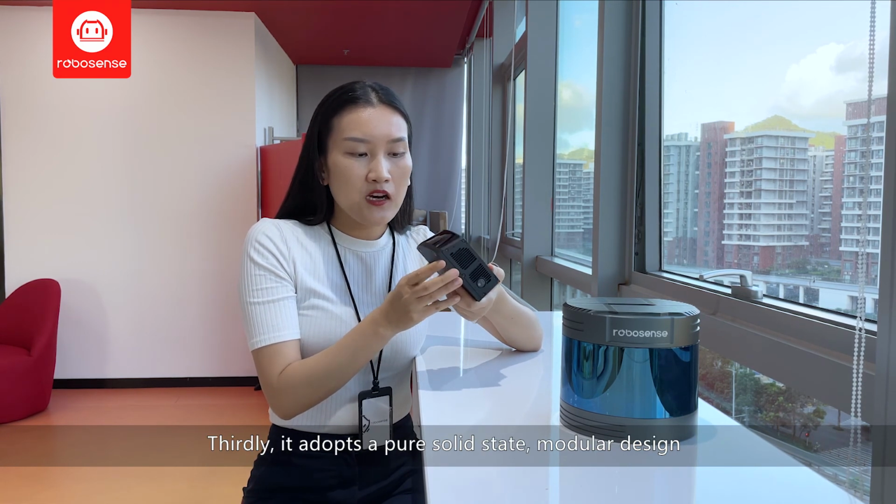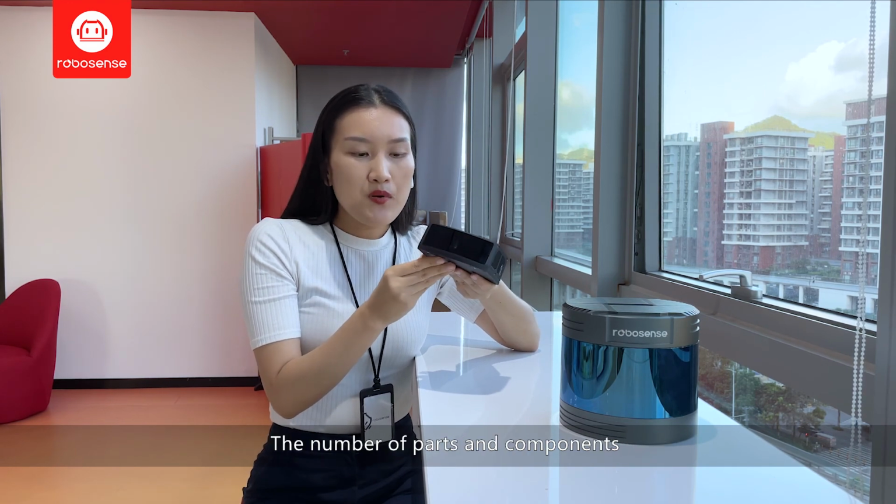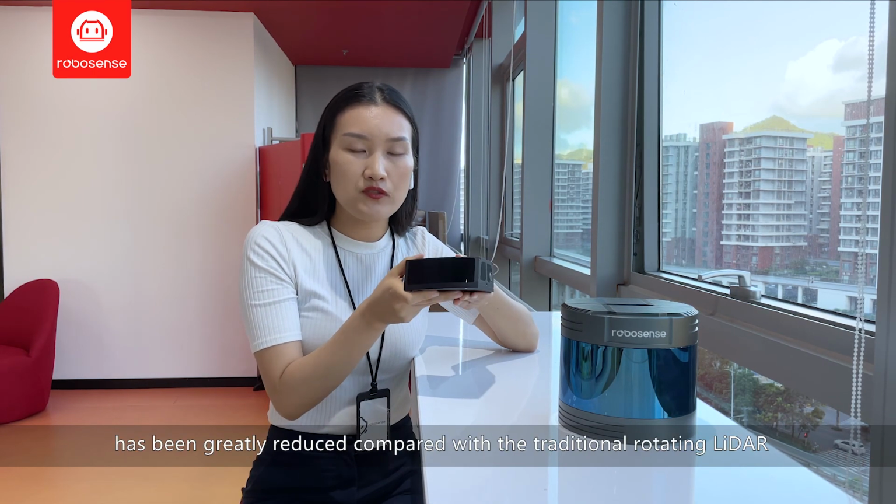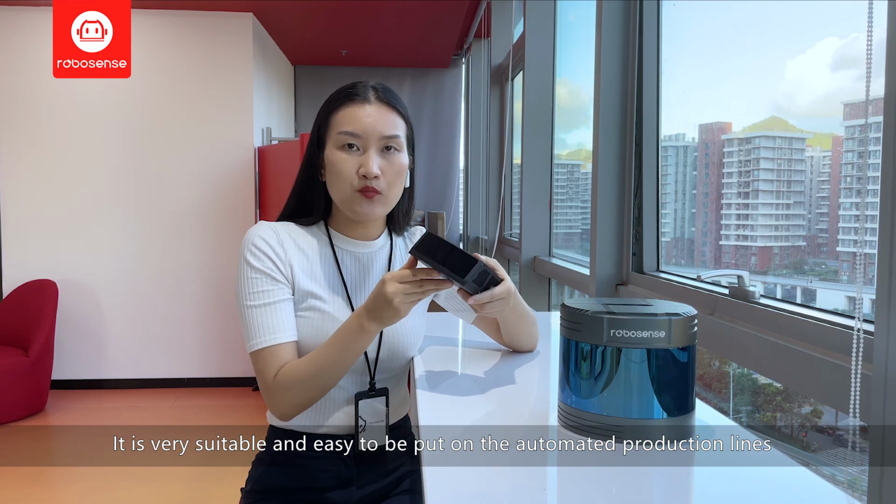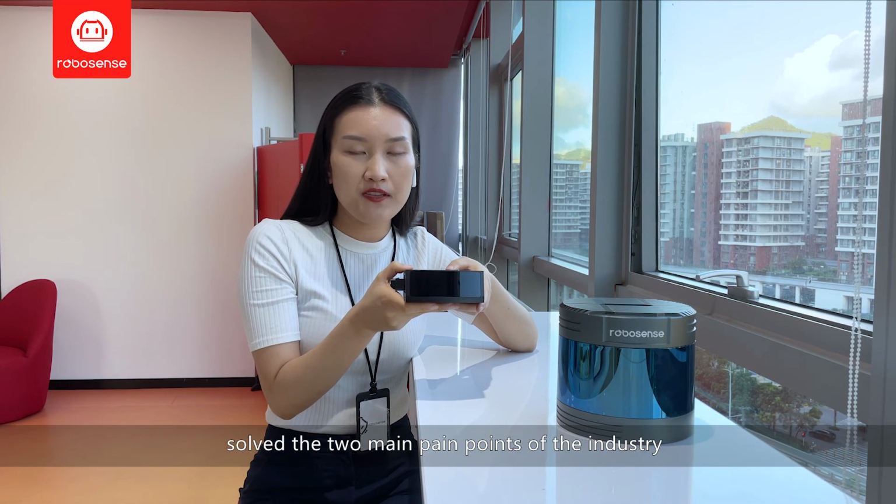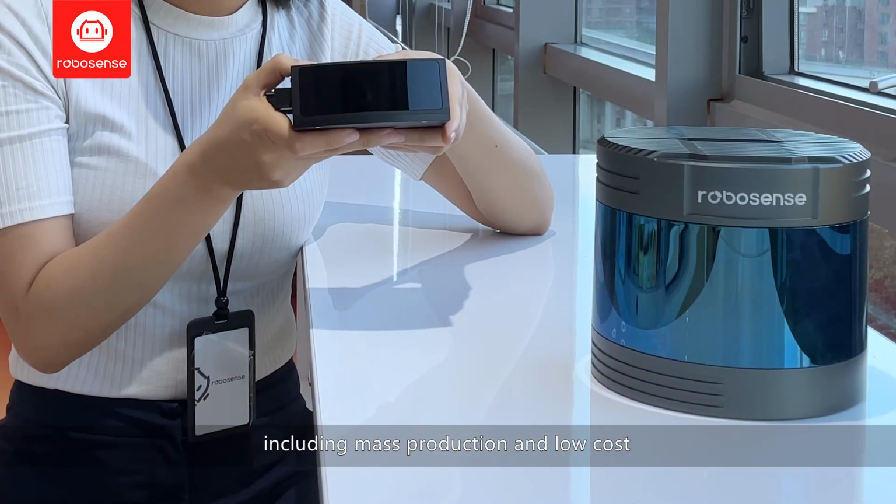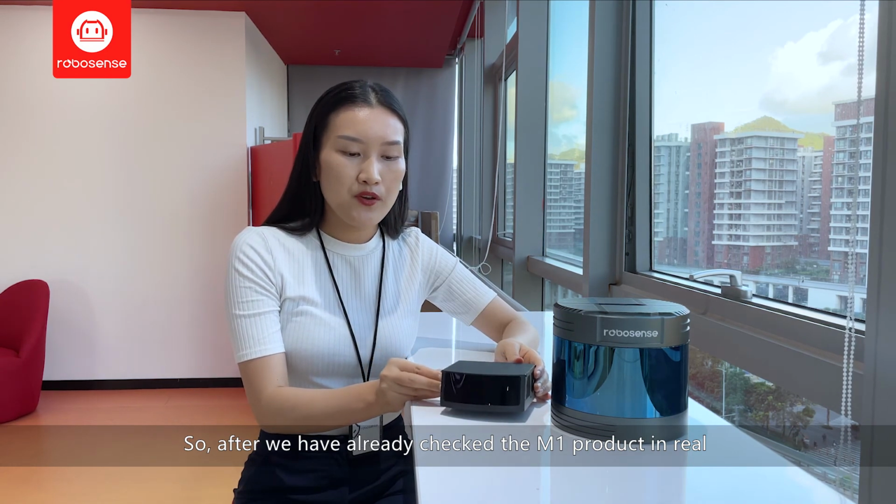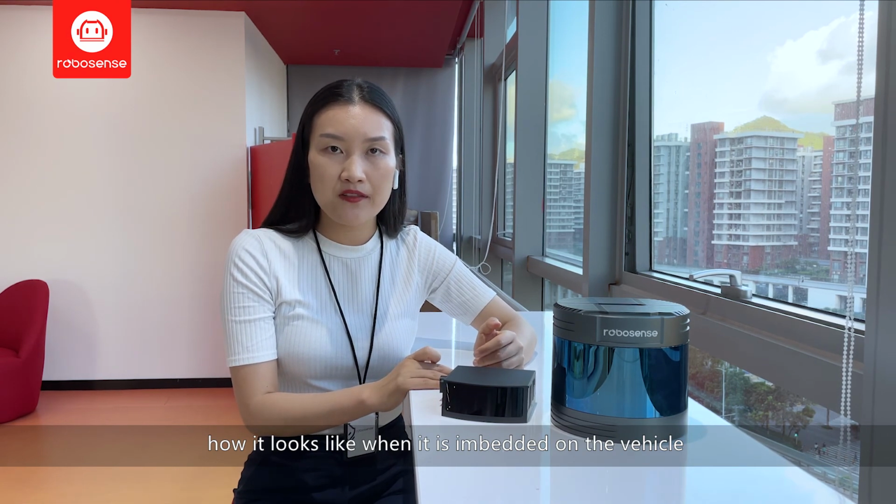Thirdly, this one has adopted pure solid-state and modular design. The number of the parts and components has been greatly reduced compared with the traditional rotating LiDAR. And it is very suitable and easy to be put on the automated production line. And it has helped the automotive industry solve the major two pain points, including the mass production and the low cost. So after we have checked the M1 product in real, now let's go downstairs and check how it looks like when it is embedded on the vehicles.